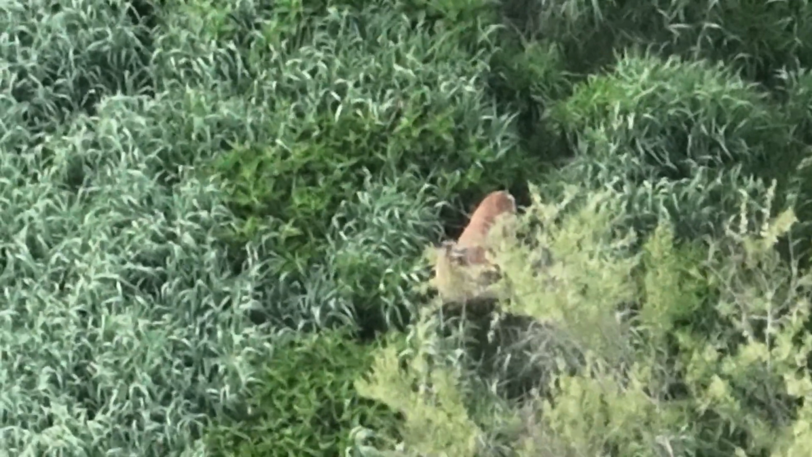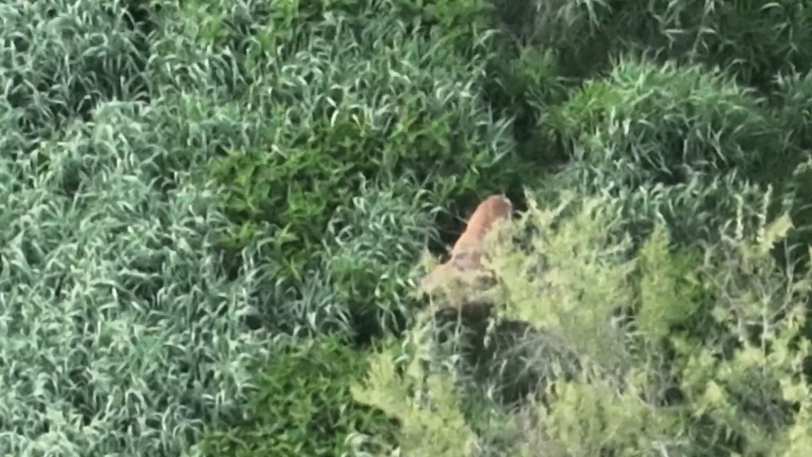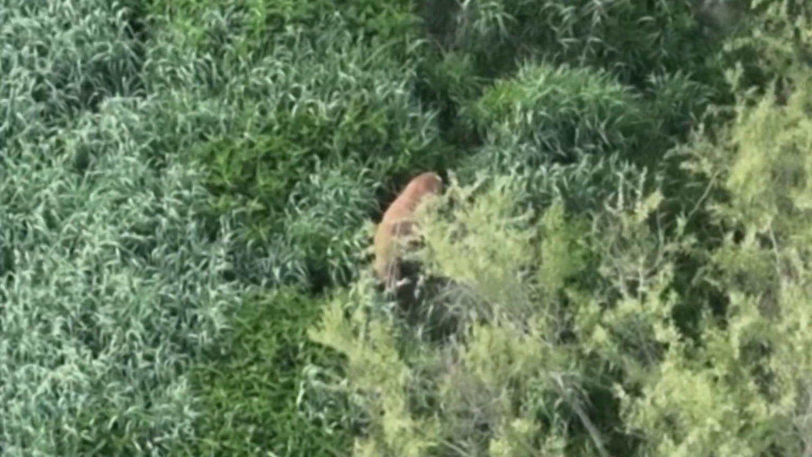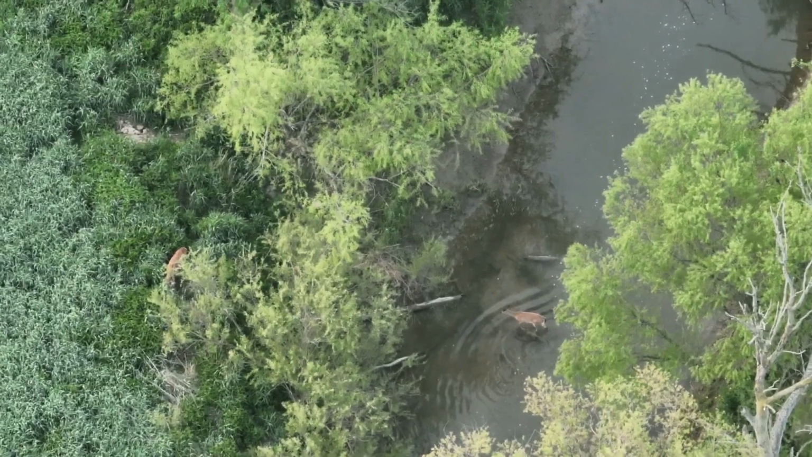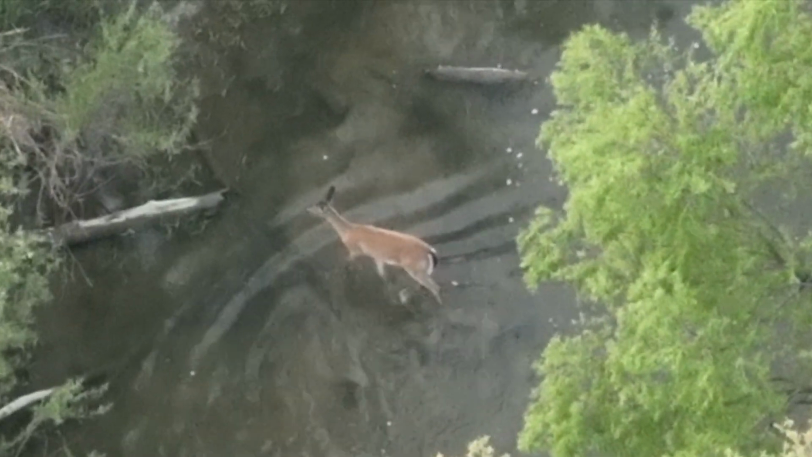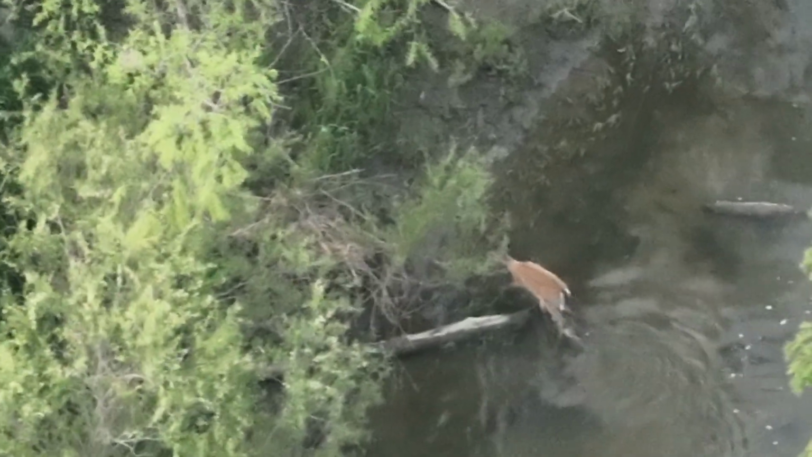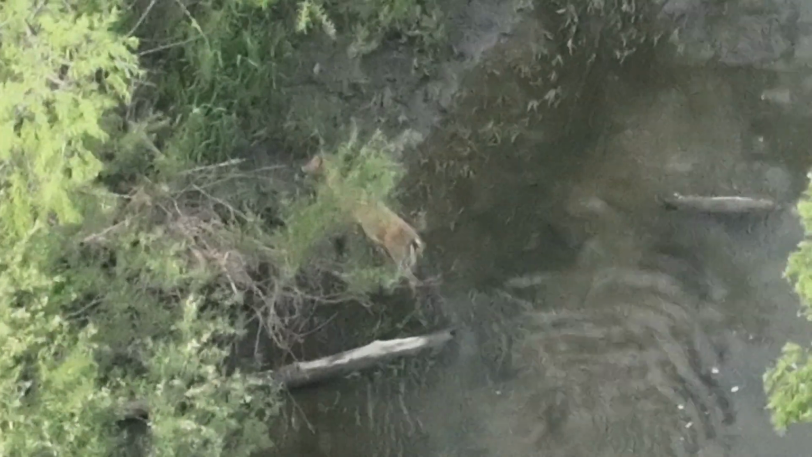Again, this fawn is on one side of the river, and the other group of deer is on the other side of the river, and we'll see a river crossing coming up. But I didn't want to disturb this deer. Here's the river crossing. I would believe this might be the deer with the fawn's offspring, not really sure, but it's a younger deer crossing the river there.